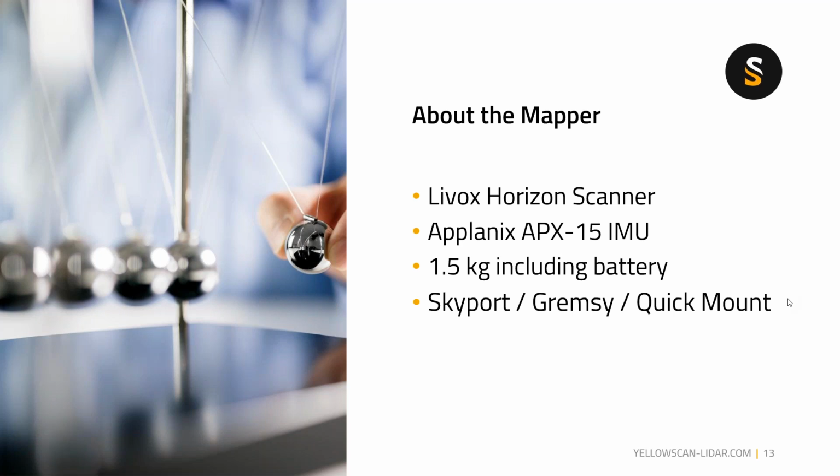All right, so the Mapper is using the Livox Horizon scanner. Again, it's using the APX15 IMU from Applanix, and it's 1.5 kilograms including the battery. Excluding the battery, it's 1.3 kilograms. And again, you have multiple options. You can use the Skyport if you have the M210, 200, or 300, or you can use the GRIMC if you have any other UAV drone that supports the GRIMC connection, or the quick mount for the M300 or M600.